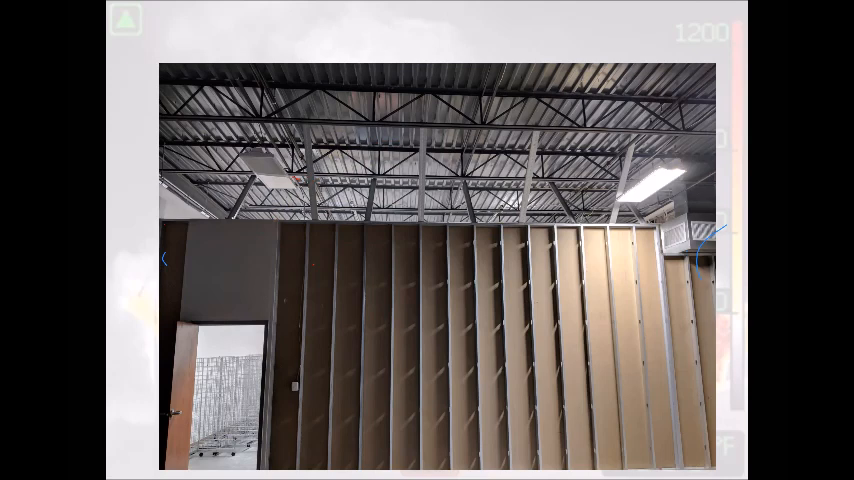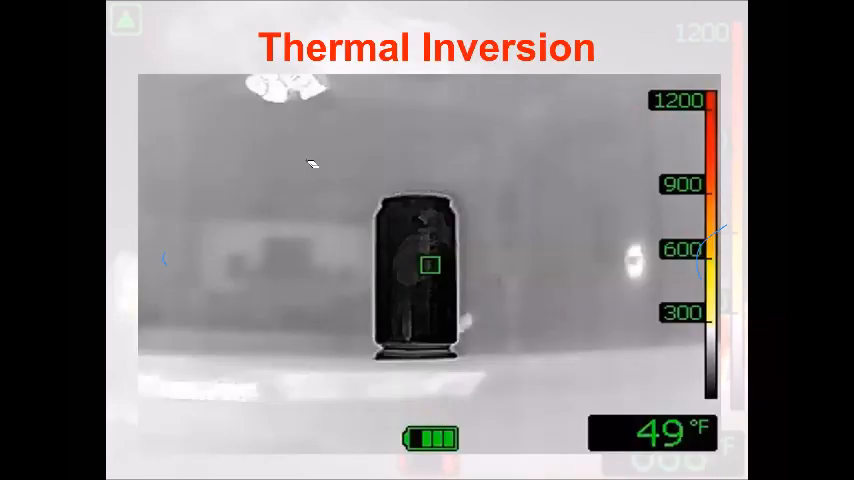So using critical thinking skills, we remove the tile, we use our camera to look for the convective currents, the fire itself, whatever is being produced. Thermal inversion, like we said earlier: as a human being, I am the warmest thing in the room, so in a search for training, I'm going to show up white as hot. Thermal inversion is the idea that right now this pop can at work is the coldest thing in the room.